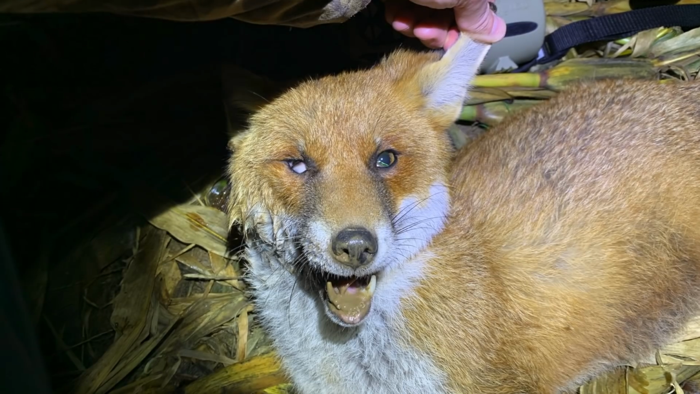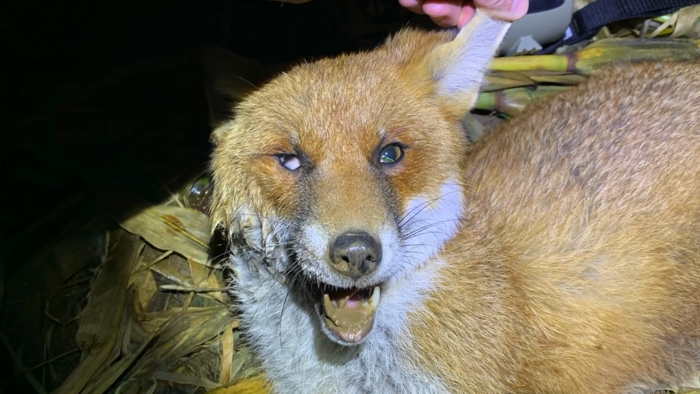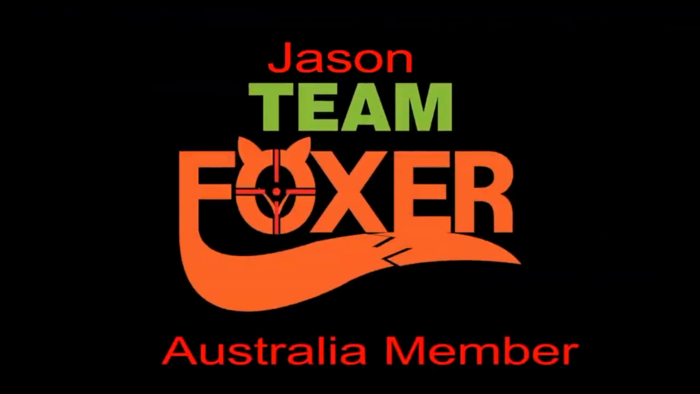So clearly no obvious signs of injury there, but as you can see, blind in that right eye nevertheless. That said, it's also a good one to get out of the way, considering she'd set up home inside the cover there. Right, let's take a little look down under to see how Jason's been getting on in New South Wales.